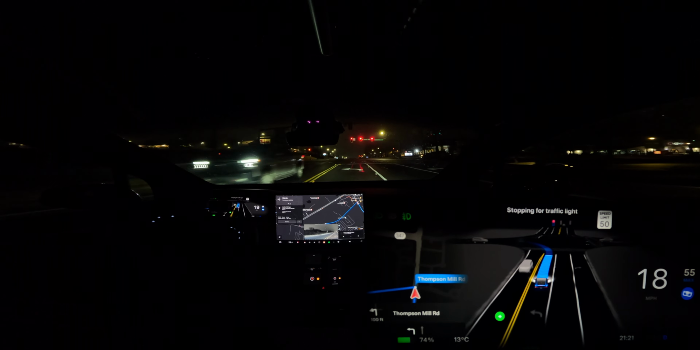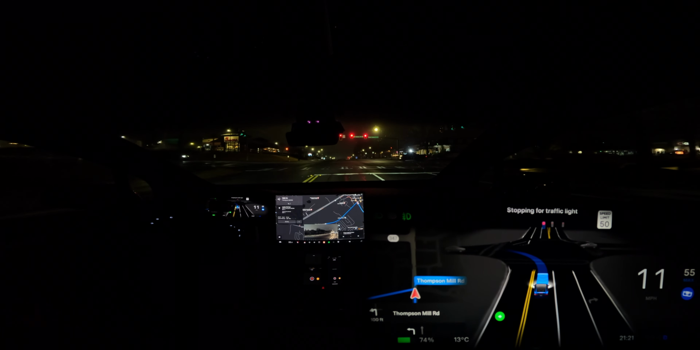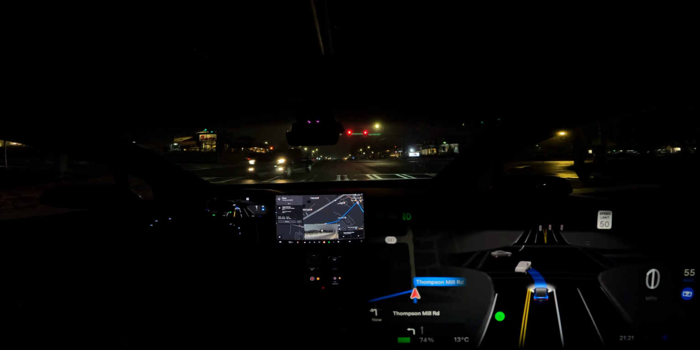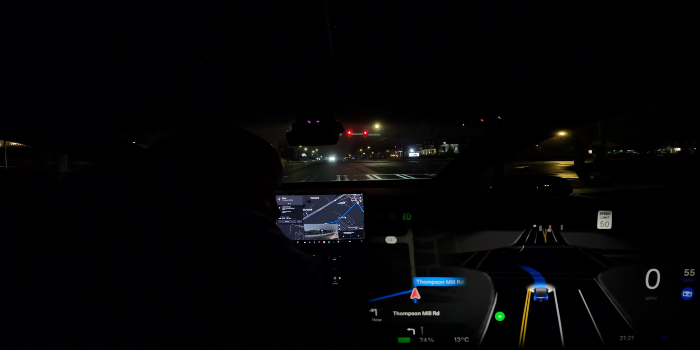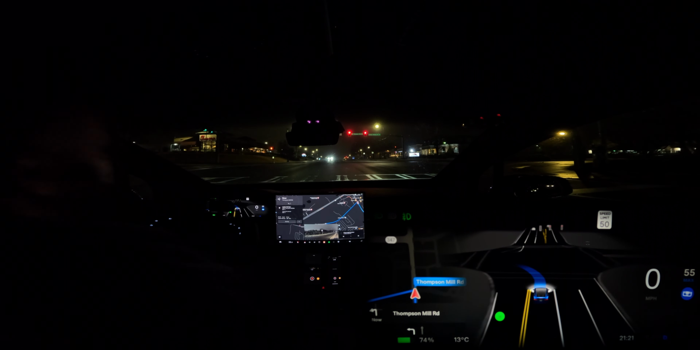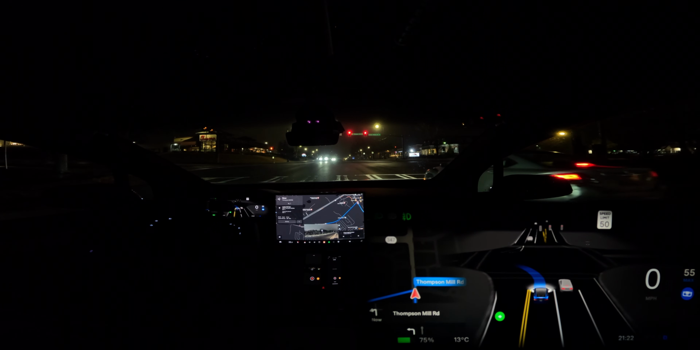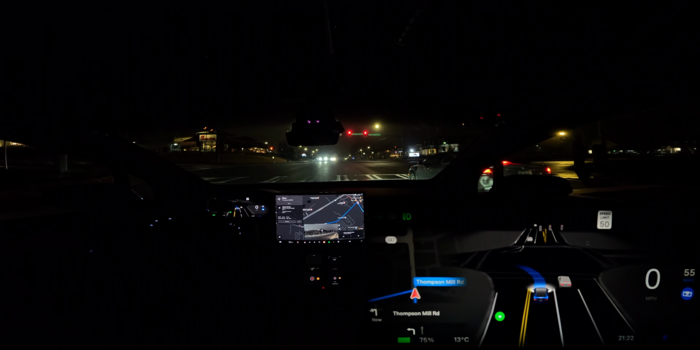So the second car couldn't really see that I was going straight, because for all they know I made the attempt to turn, or pretty much everything emptied out. Okay. I made the attempt to turn to the right thanks to FSD. So this is where stuff gets dangerous.